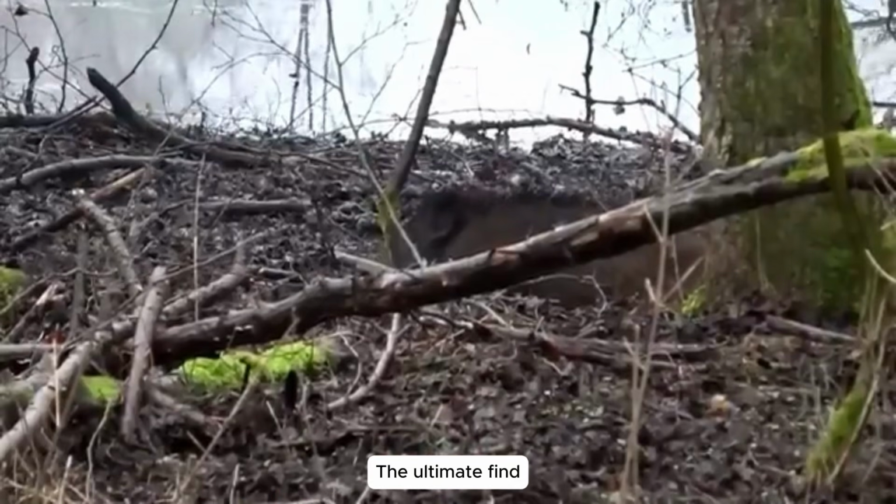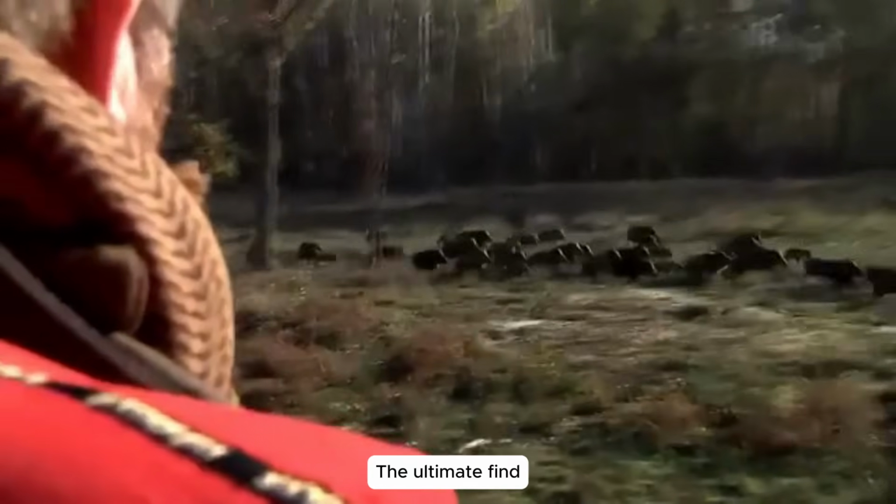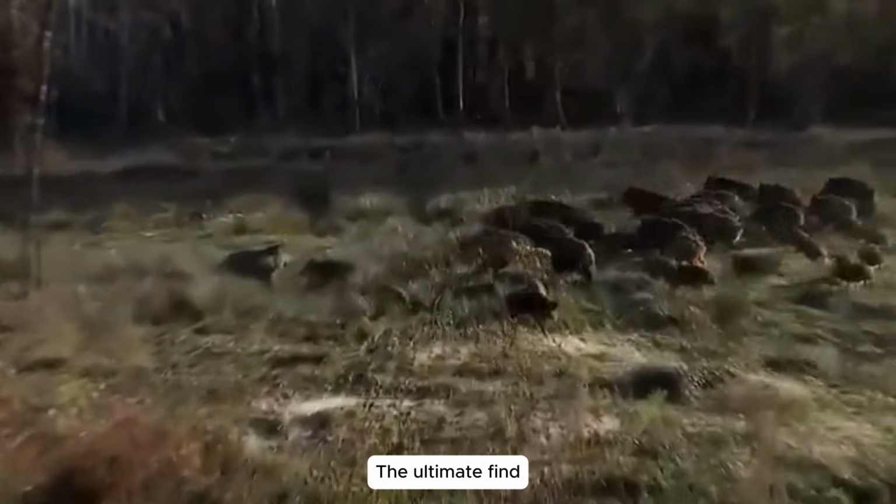I targeted the largest, a 400-pound titan, and fired, felling it instantly. The second darted into the forest, but our relentless chase was far from over.